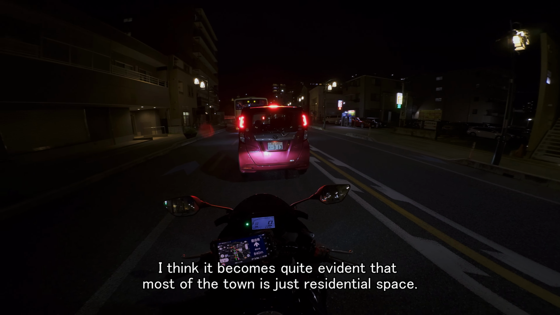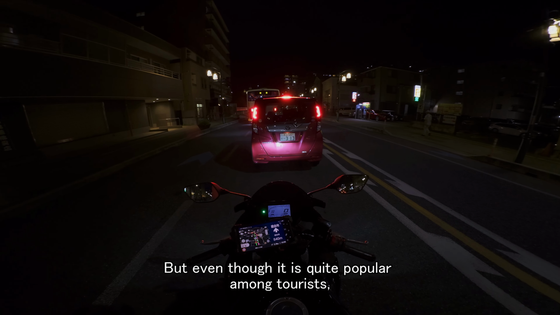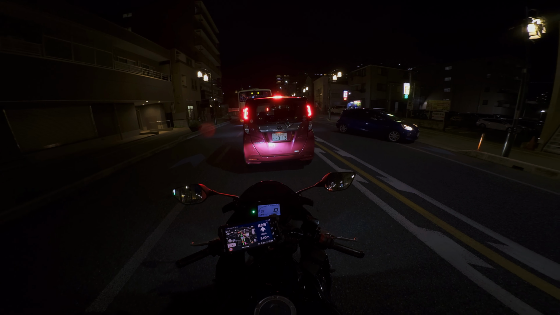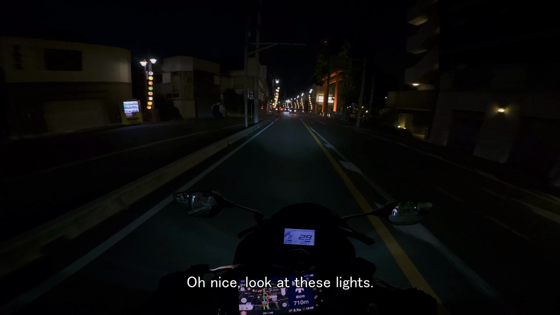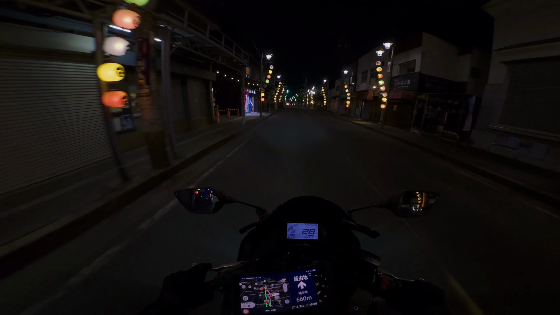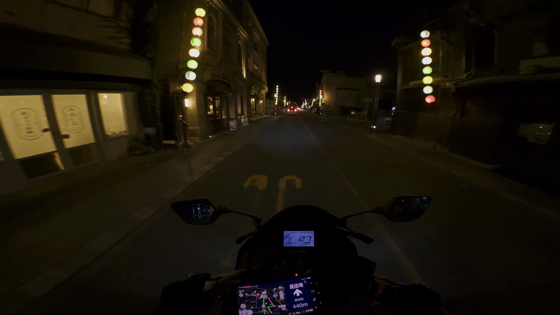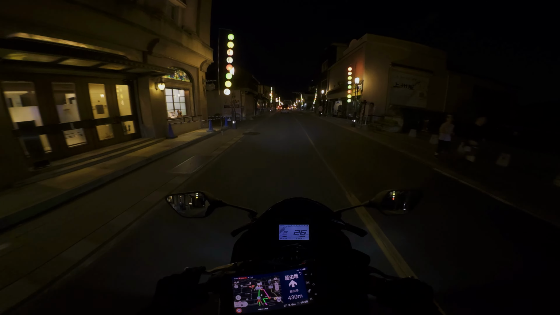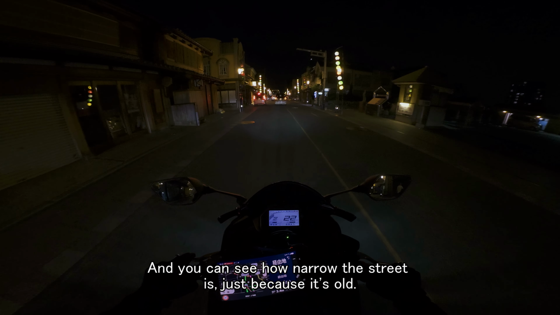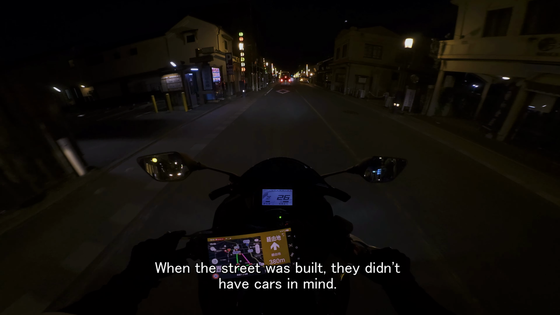I think it becomes quite evident that most of the town is just residential space, but even though it is quite popular among tourists, there's just regular people living here for the most part. Oh nice, look at these lights. It has a flare, I can see that. And you can see how narrow the street is just because it's old. When the street was built, they didn't have cars in mind. You can tell that.